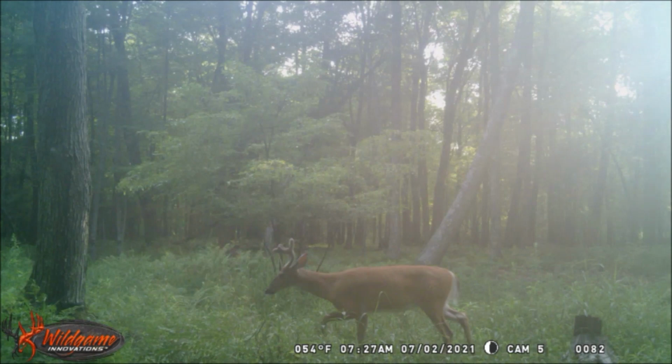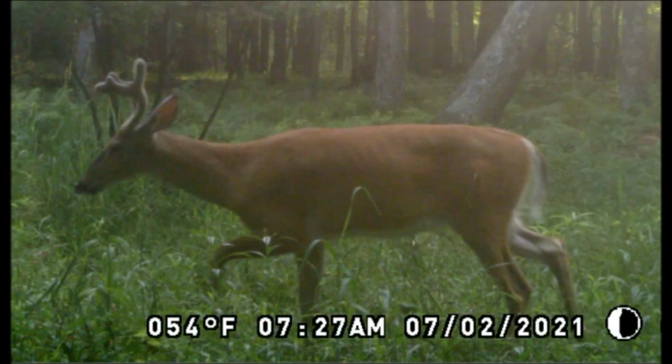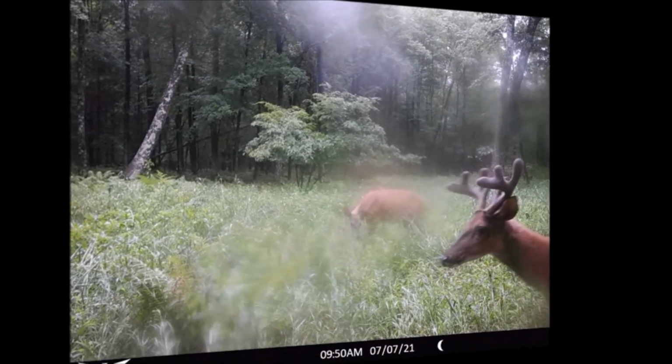About an hour later, this 8-point buck comes through the food plot area. And looking at that rack, he kind of resembles that last buck that was at the scrape and licking branch.